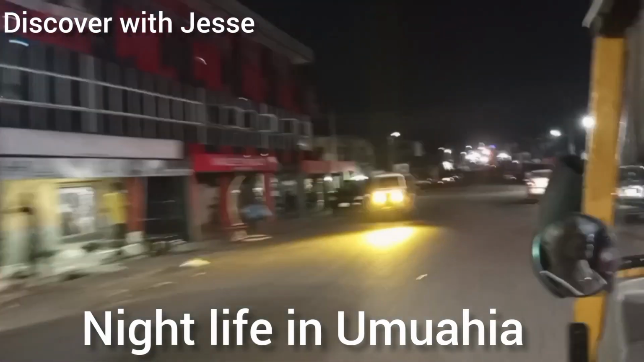This is Isigate Road in Umuahia. I want to show you guys how the nightlife is beginning to come little by little in Umuahia. So this is Isigate Road where you find a lot of businesses, restaurants, and other things.